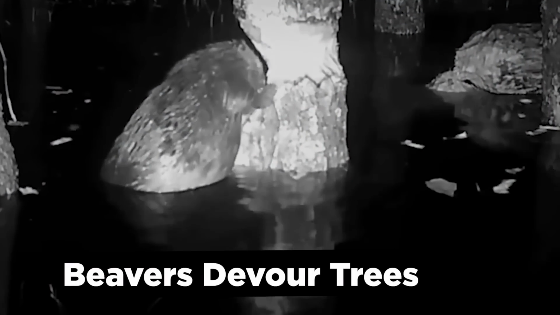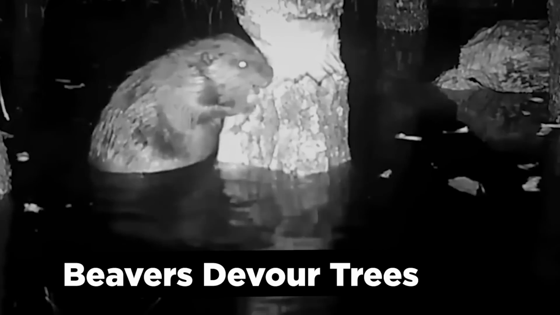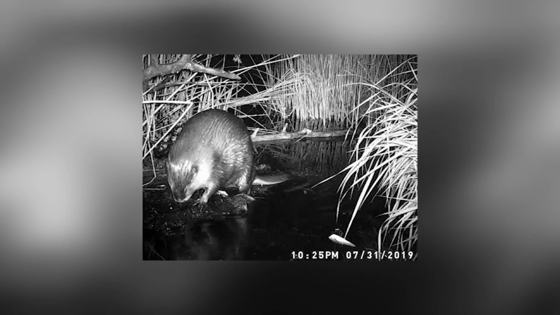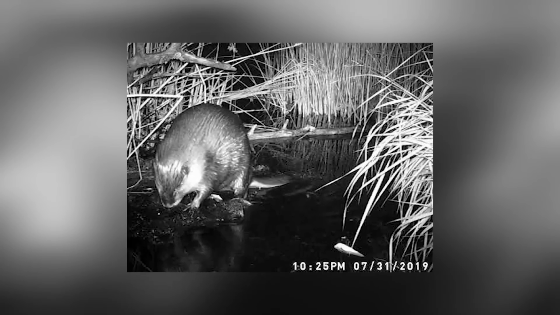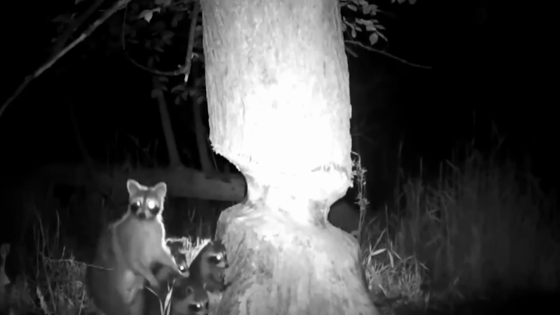Beavers devour trees. As we all know, beavers build dams. But have you ever thought about how they get the tree logs and branches for their dams? In this amazing footage, we can see how beavers gradually gnaw down a tree, and you can see the trunk of the tree eventually getting thinner and thinner, but it doesn't always take this long. A beaver can even fell an 8-foot tree in less than 5 minutes. Once the tree has fallen, they'll use it to build the dam.